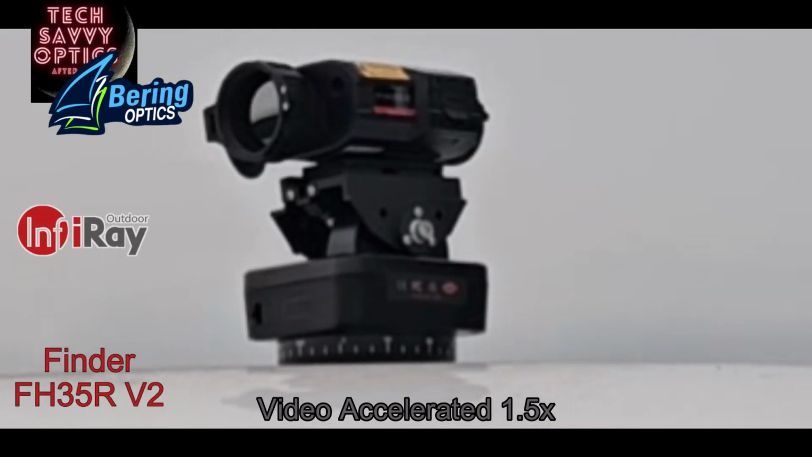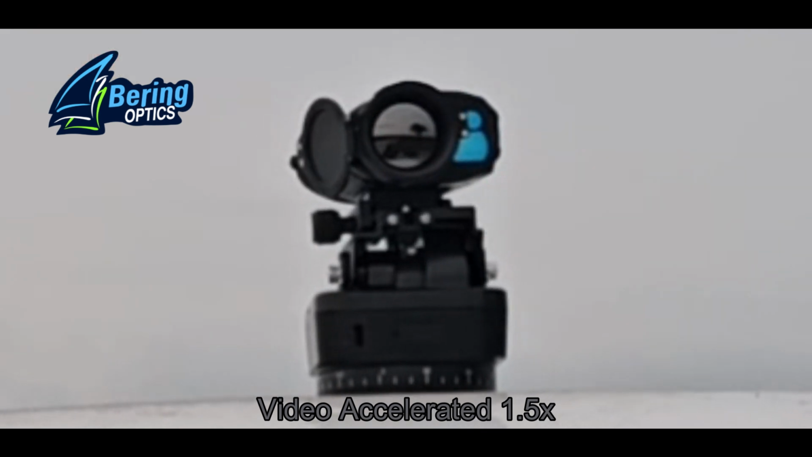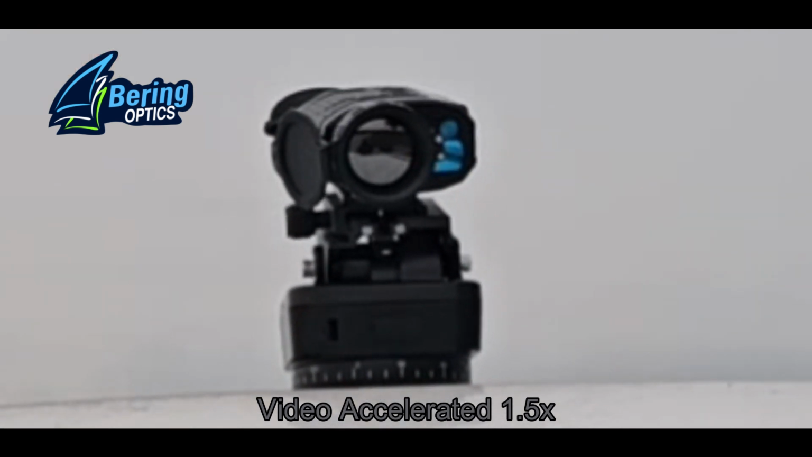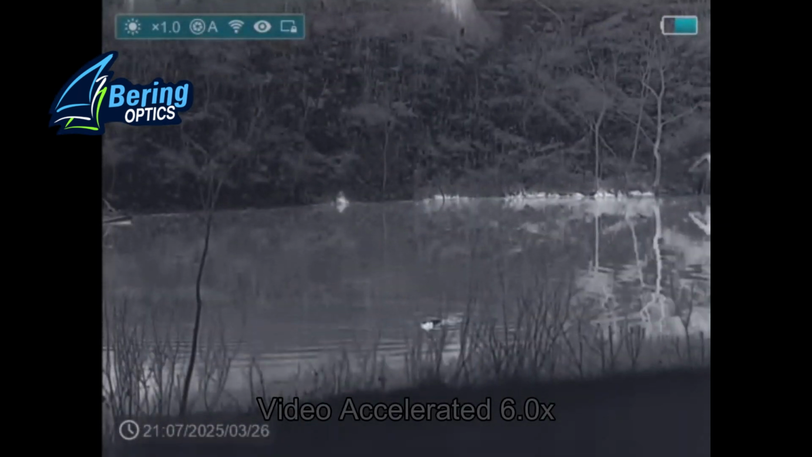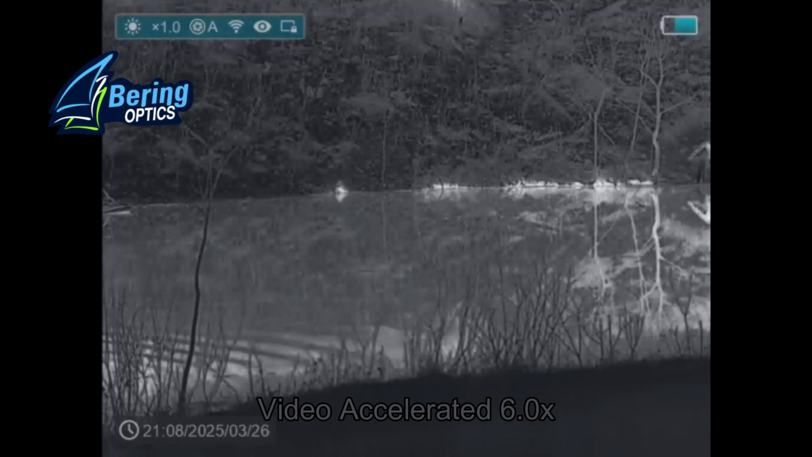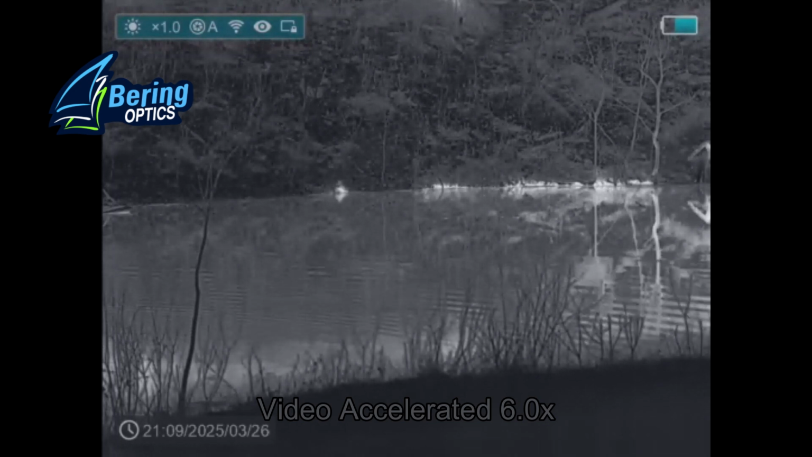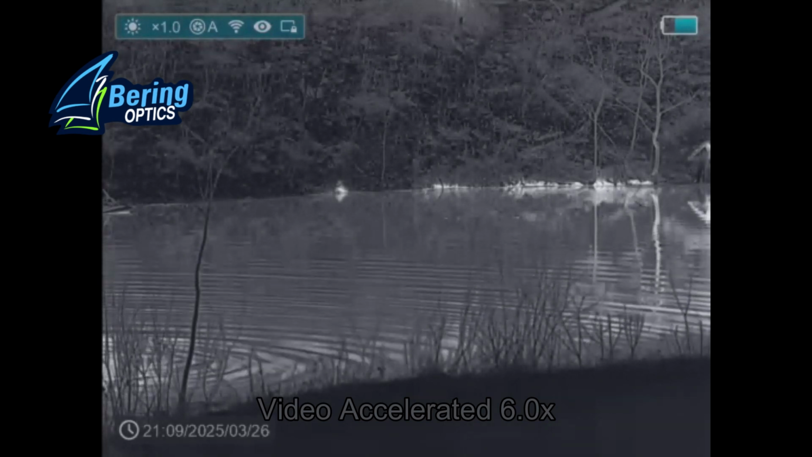Originally I had the infrared finder on a tripod. I decided I'd get a better view if I put it on top of the truck on the pan tilt mechanism that I have, and that's where I got all this video. This is the last beaver coming in. I was hoping to have the field of view set so that I would see the shot, but the beaver moves off screen while I'm getting set up for the shot. And there's the shot impacting the water. And then the subsequent ripples are going to be the curly shuffle of the beaver.